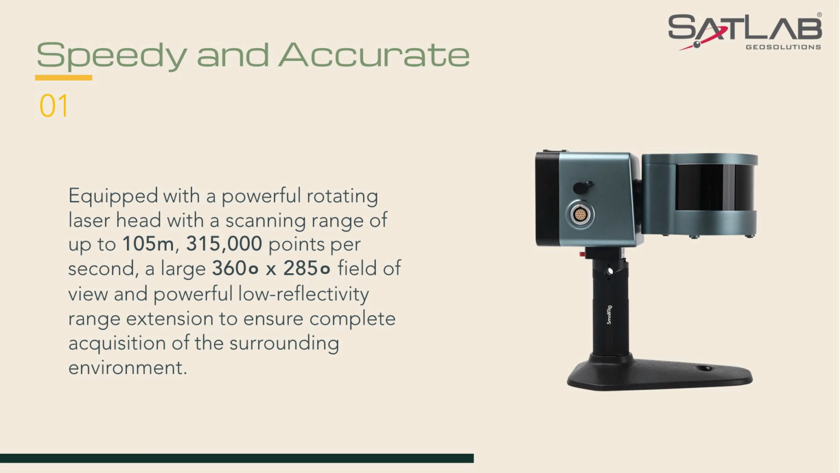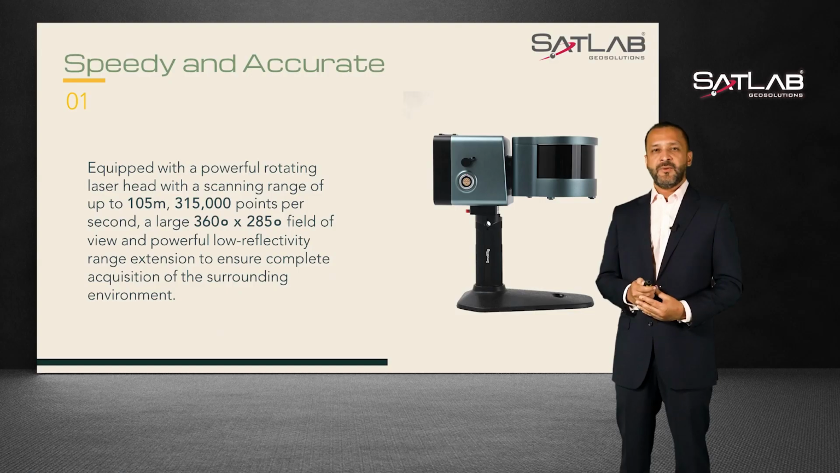Range of up to 105 meters in all directions, 315,000 points per second with an accuracy of 1 to 3 centimeters. This is the perfect handheld solution for all your mapping needs.